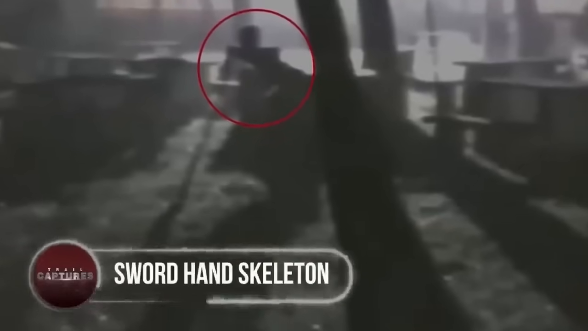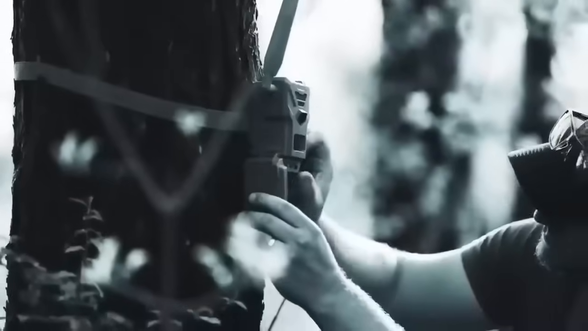Sword hand skeleton. Something as scary as this surely redefines the notion of haunting spirits in graveyards. With the appearance of a sharp footstep-like trail all around the cemetery, gravediggers decided to place a trail camera, hoping to find some answers. To their surprise, a disturbing-looking rake being was caught on camera as it was passing by the graves using its sword-like limbs to move.